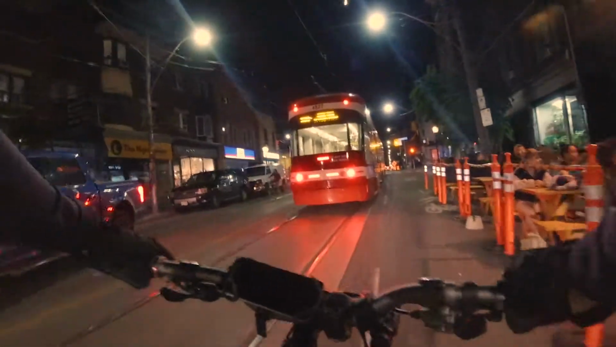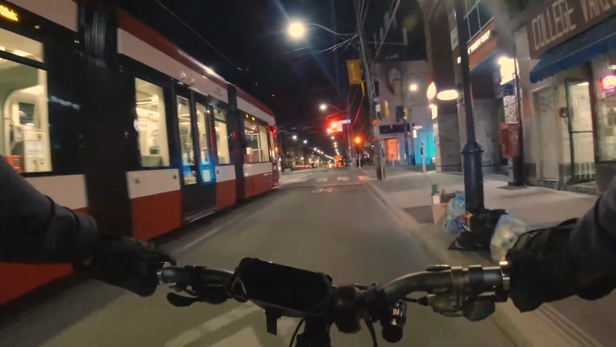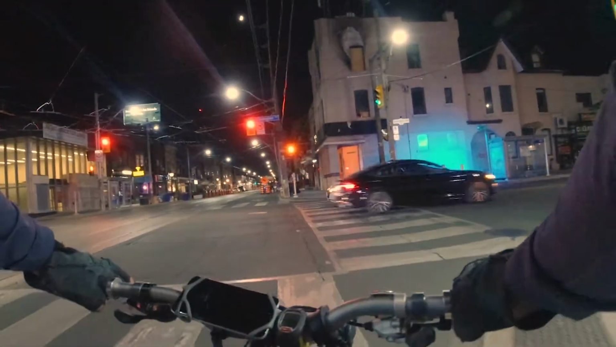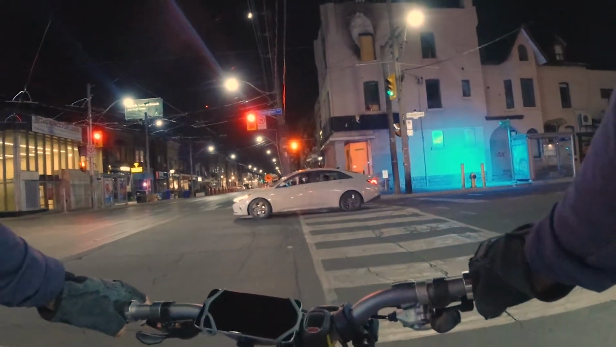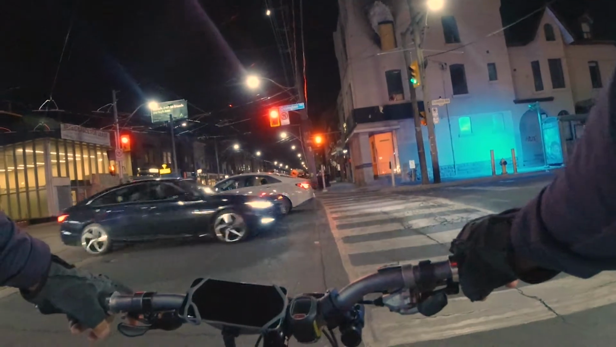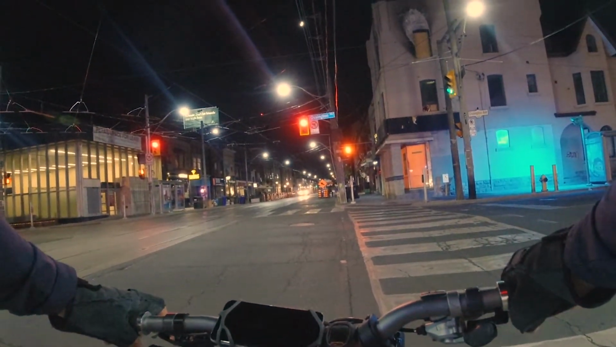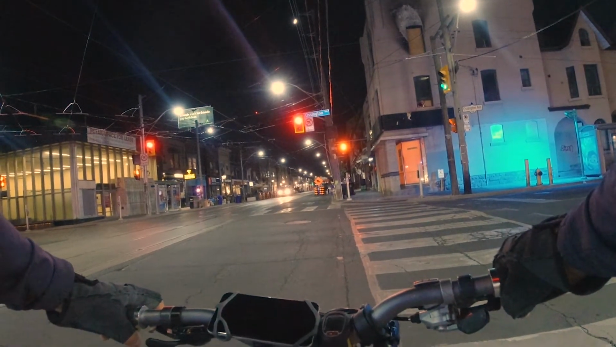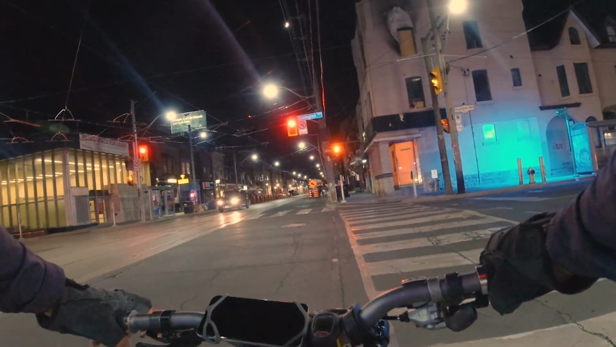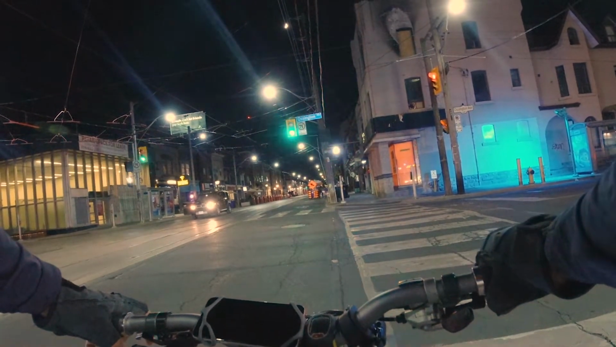Oh, we caught up to him again. Oh, music here. Good, good. Ossington, what do you guys think? Ossington? Go up this? I don't know. What's the next one? Let's try the next one. There's no bike lane on it and it's super dark. Some music in the background. I don't know what kind of bars that we hear.